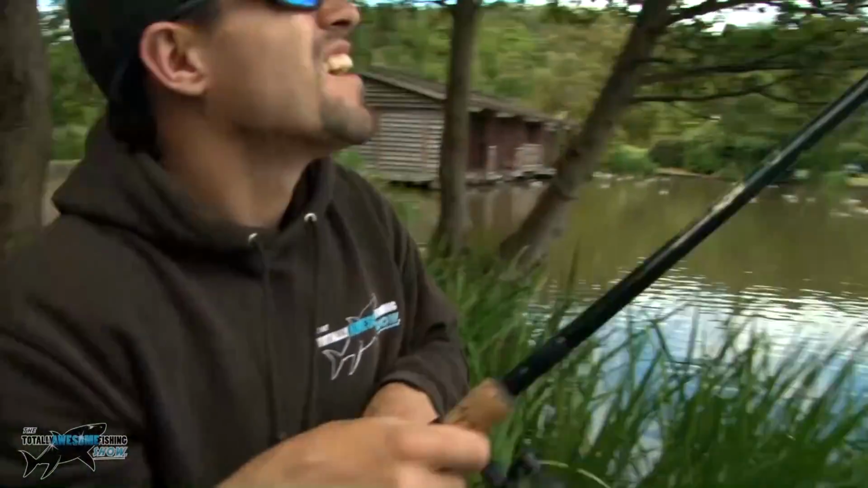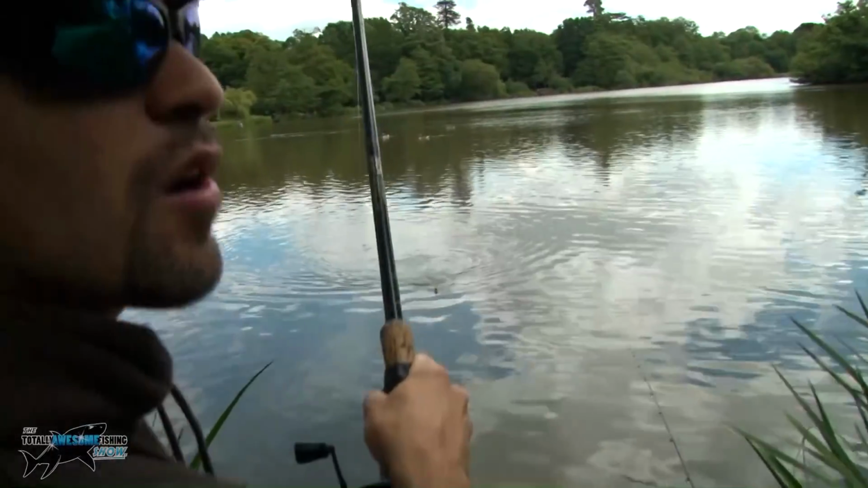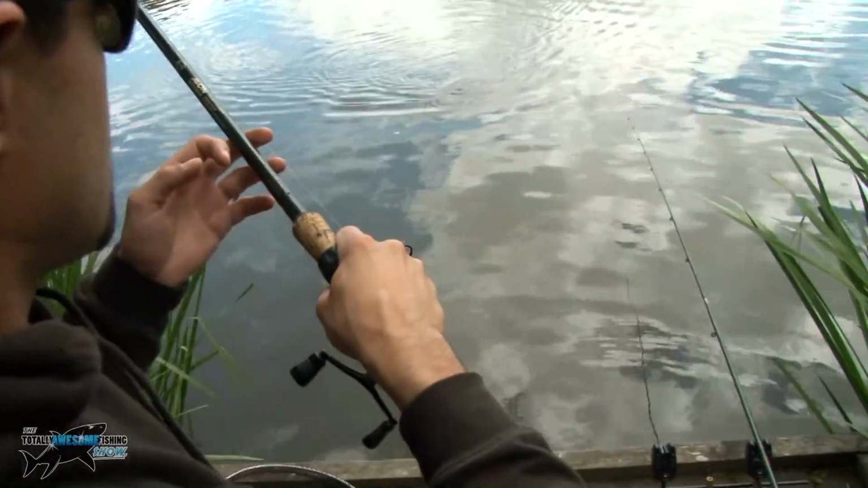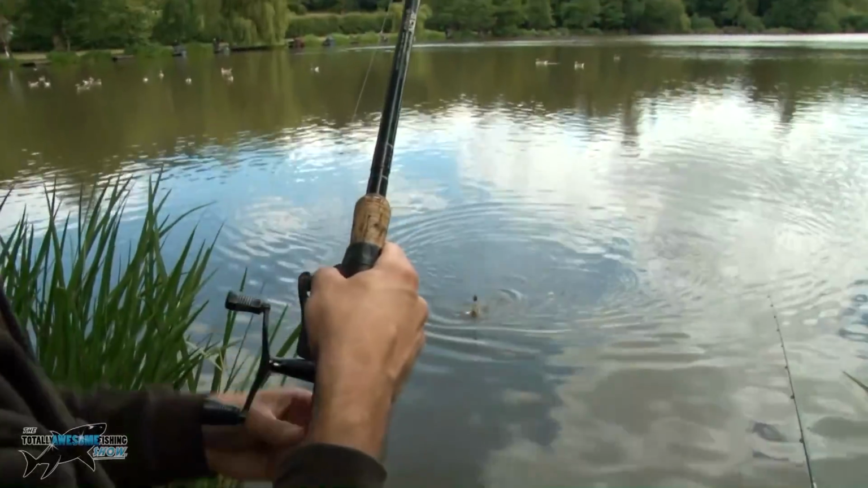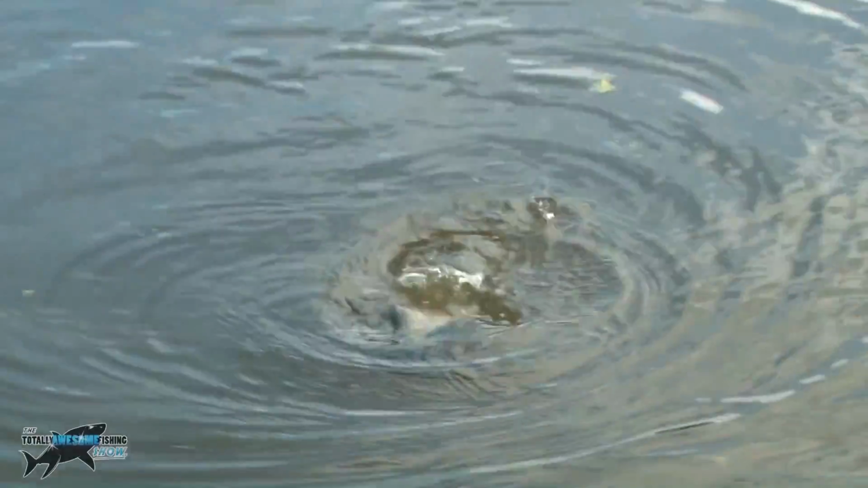Well, I missed that one earlier, and we've started to get a few more takes now. To be honest, I've been baiting up a bit more frequently. I've noticed people around the lake aren't really baiting up very often, so I thought I'd put a bit more bait in. And I'm on the method feeder and a pellet feeder, so two types of feeder. This one's come to the method feeder. It's only been out about 5 minutes now, so potentially that fresh bait worked.